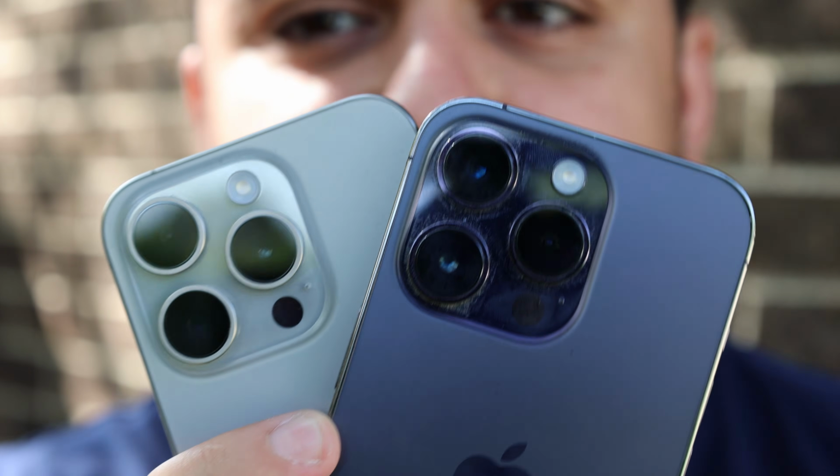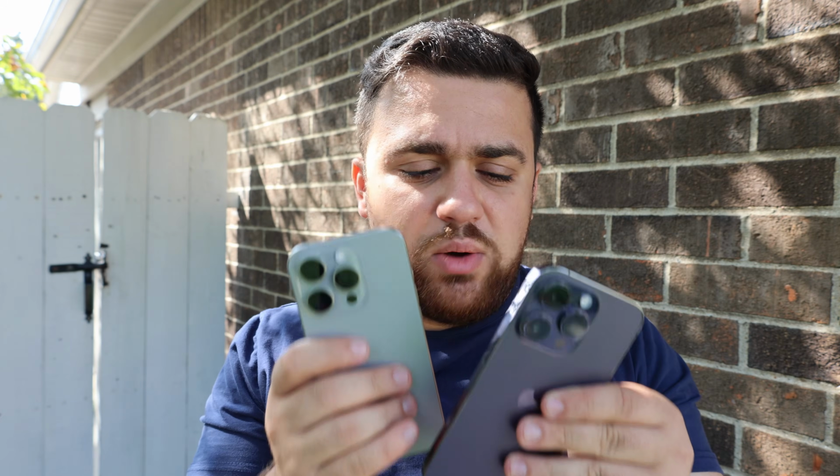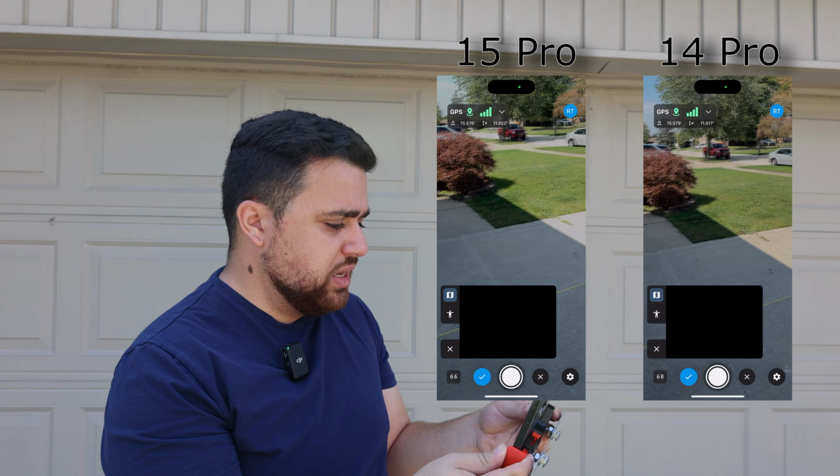Let's compare the mapping capabilities between the iPhone 14 Pro and the new iPhone 15 Pro. We'll be testing both the camera and LiDAR sensors on both smart devices to see how capable these two phones are for surveying and mapping. We see that the GNSS accuracy is pretty similar.